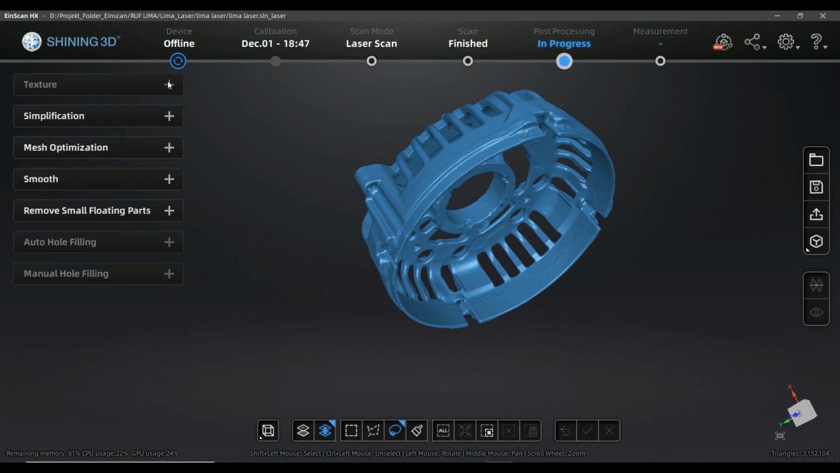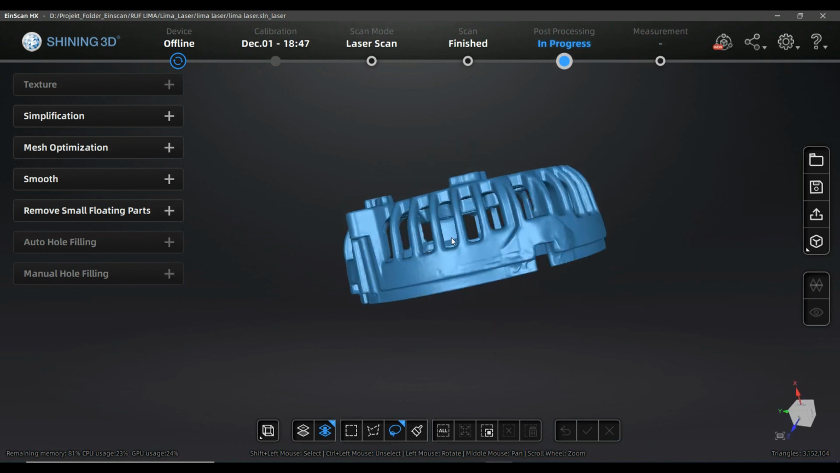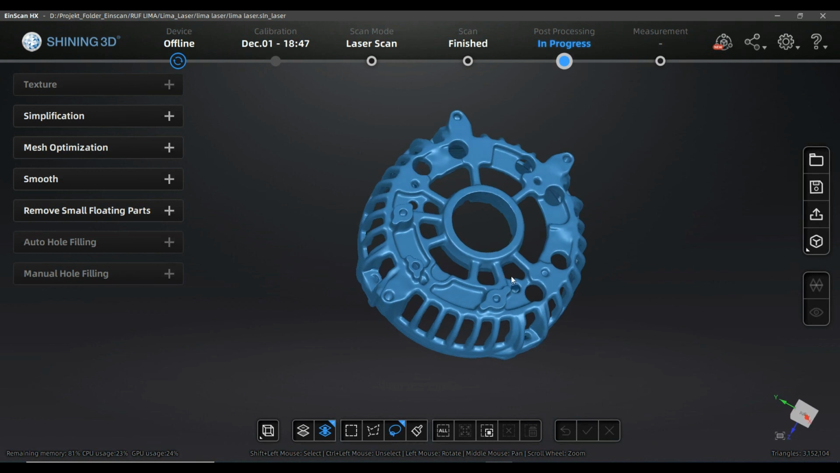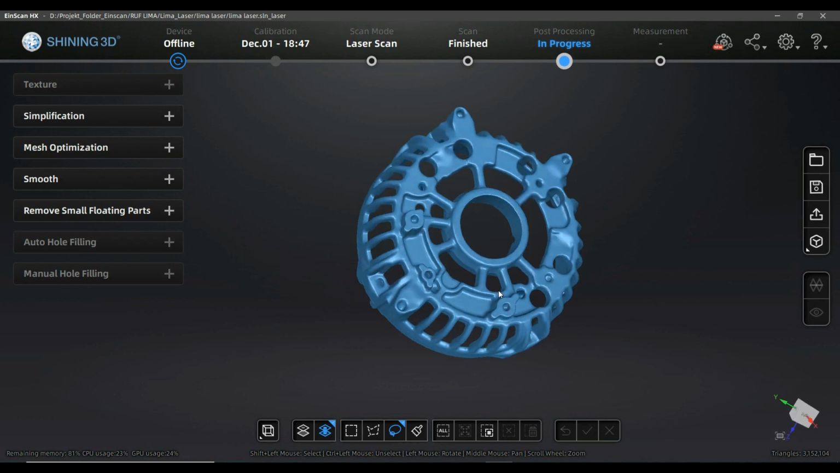We did it already, so texture is not available in this case, and that's quite all that I'm going to do here. And yeah, right now we created a watertight model that you could use in other software for reverse engineering, or directly print on your 3D printer.